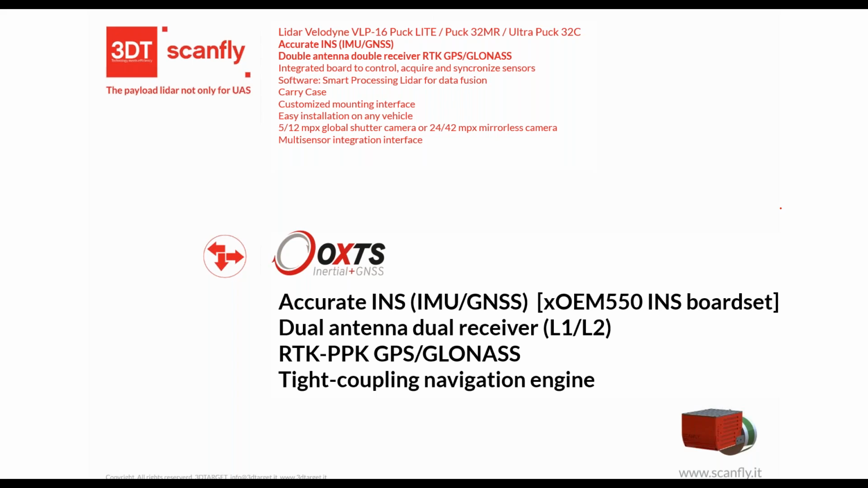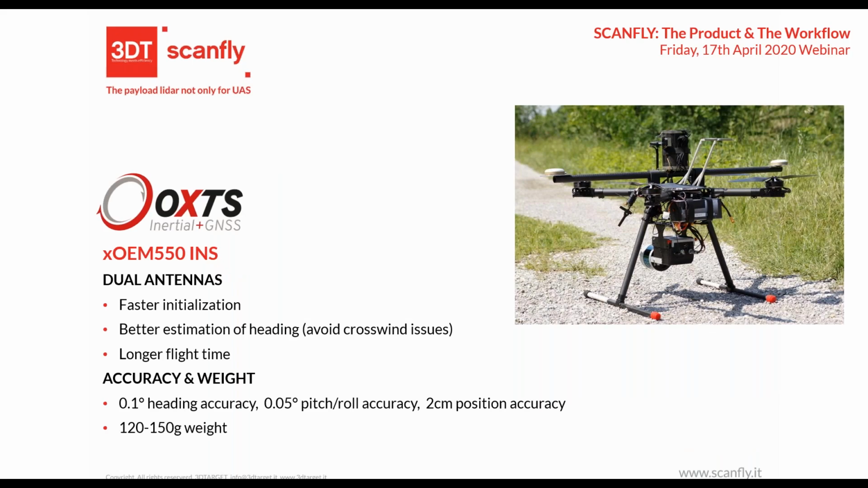It allows us, when there is no GPS signal, no GNSS signal, to know exactly the position without losing accuracy, and it is really good to have a board where we can control all of the parameters.